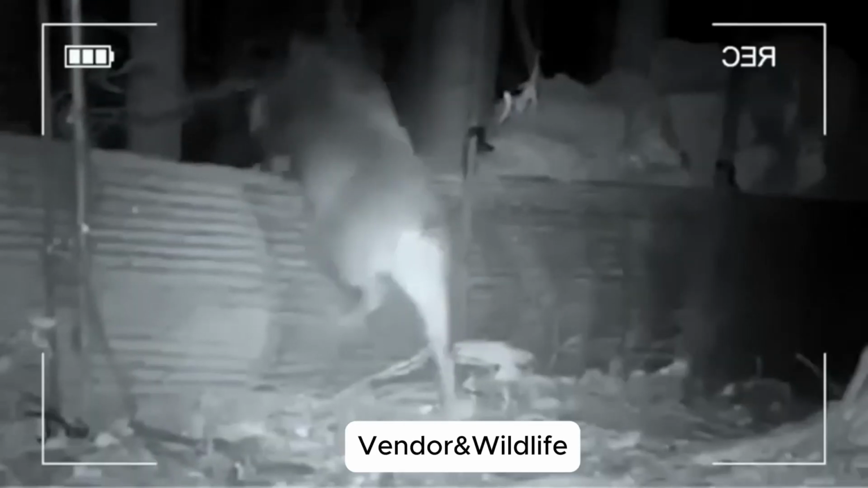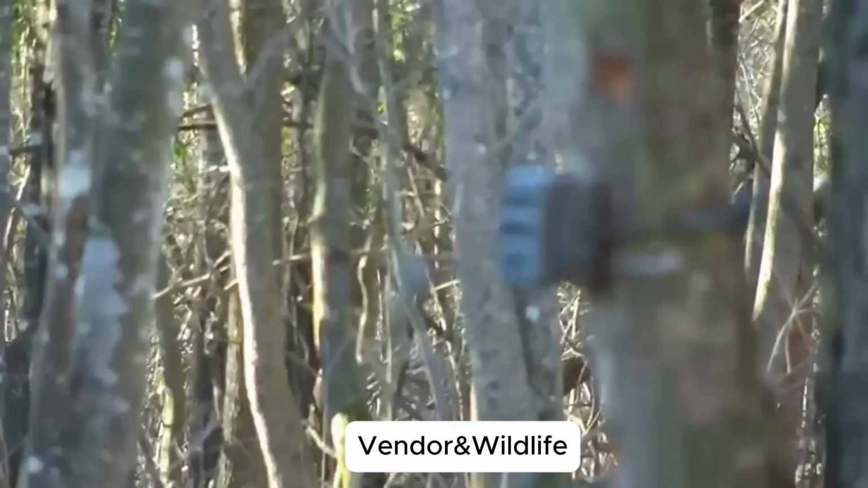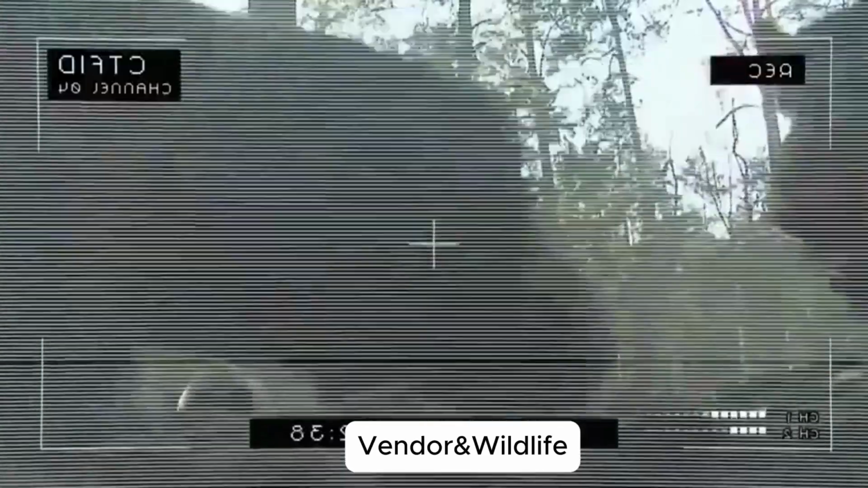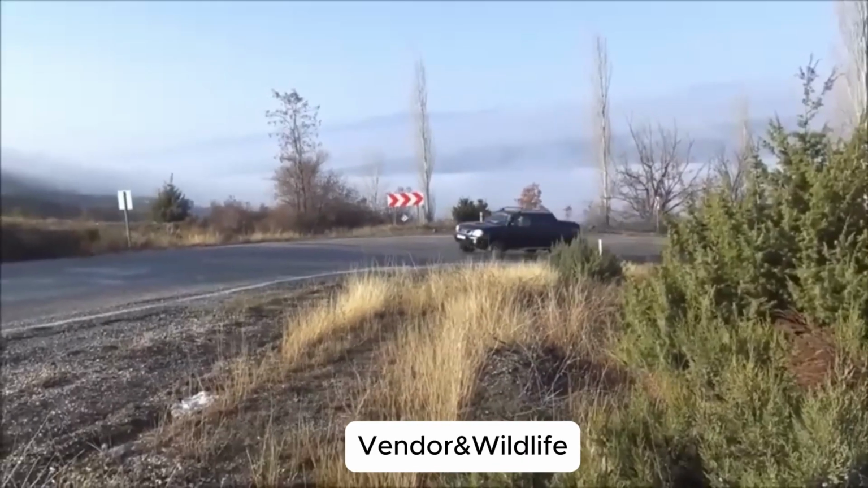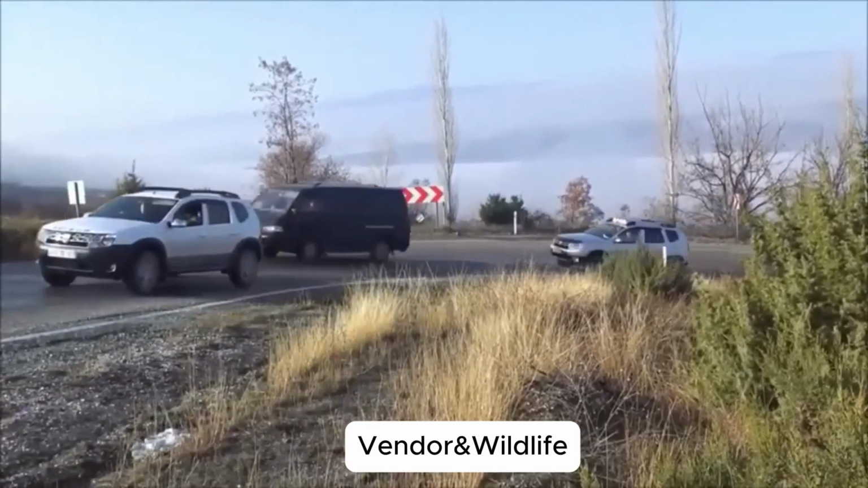Purpose. Not for trophies, but for survival, for balance, for the future of the land itself. The war against the wild boar is unending. But humanity does not yield. The invasion begins. Across the world, one beast rises as both a marvel of nature and a nightmare for mankind. The wild boar. Muscular. Intelligent.